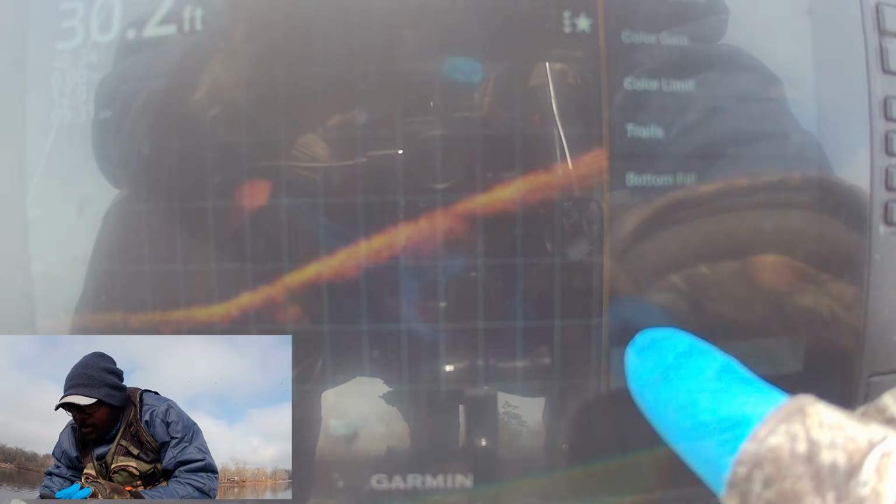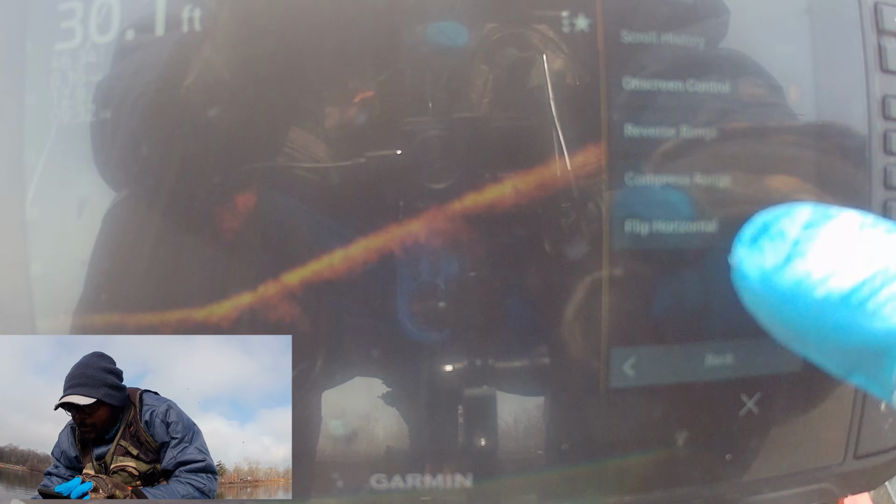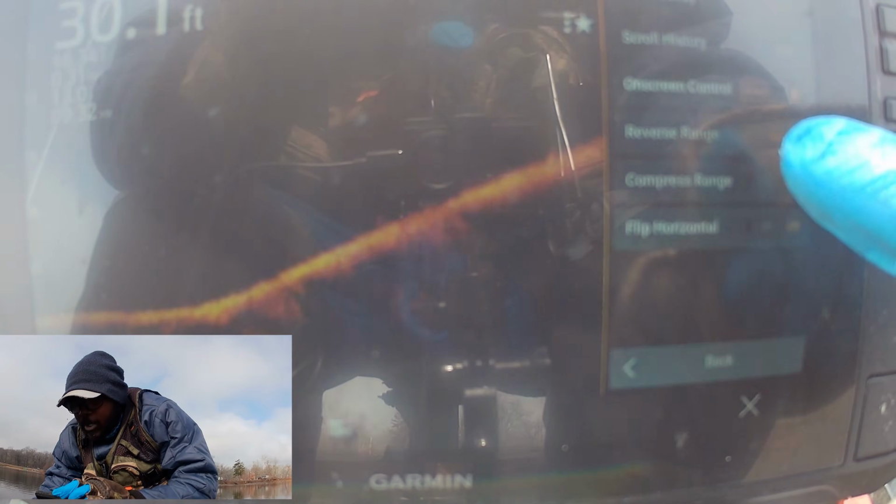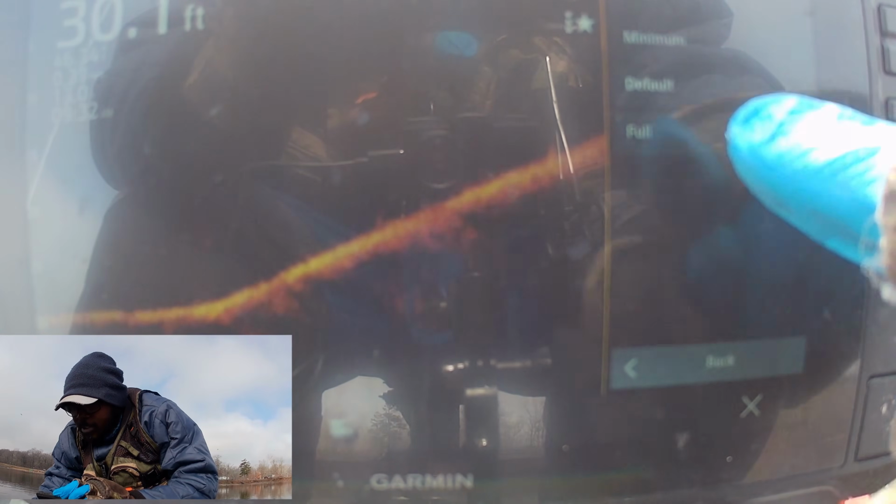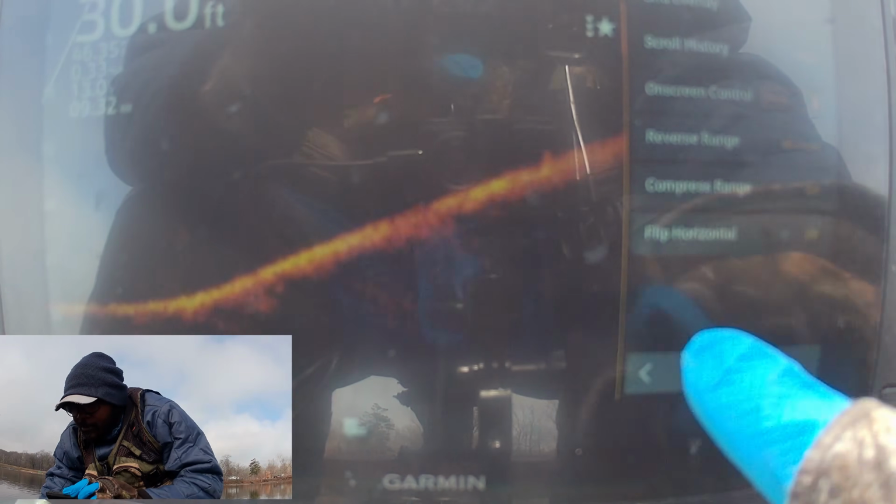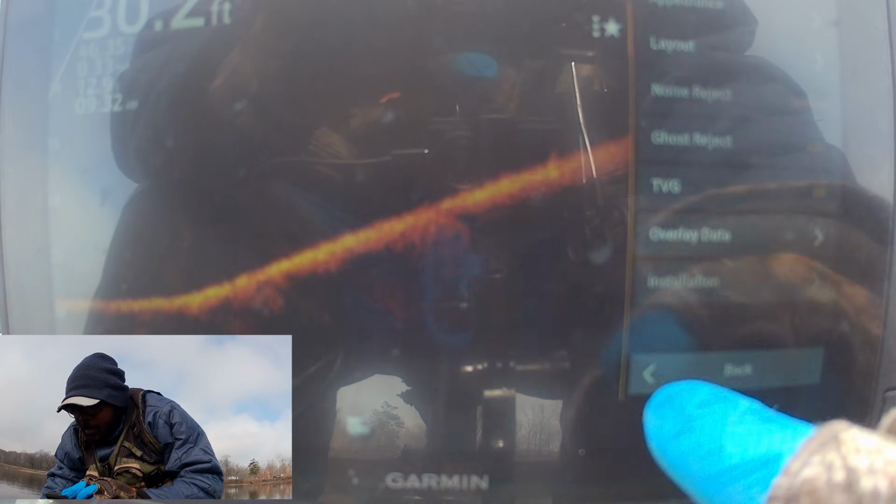All right. So now I'm going to go hit the settings. Boom. I'm going to go to sonar setup and appearance. Layout. Grid overlay. That's the first thing I'm going to take off, right? And then the next thing that I'm going to do is reverse range. I go for a minimum because I have a small 9-inch screen and I want more real estate up front. Then I'm going to hit back.